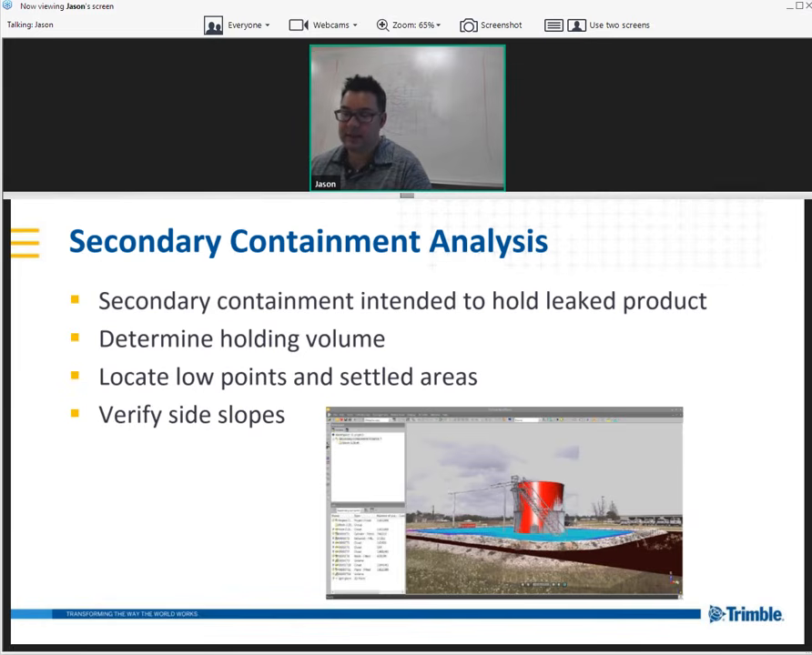So you can guess that this is not an exact science, right? You've got dirt that's got different shapes, a storage tank. What we've done with Realworks, we made it a lot easier to get fairly consistent results because we are creating a volume of the whole surface area. And we also calculate the volume of the tank and then subtract that from the volume of the secondary containment. So this will work with dirt walls or even straight up and down concrete walls as well.